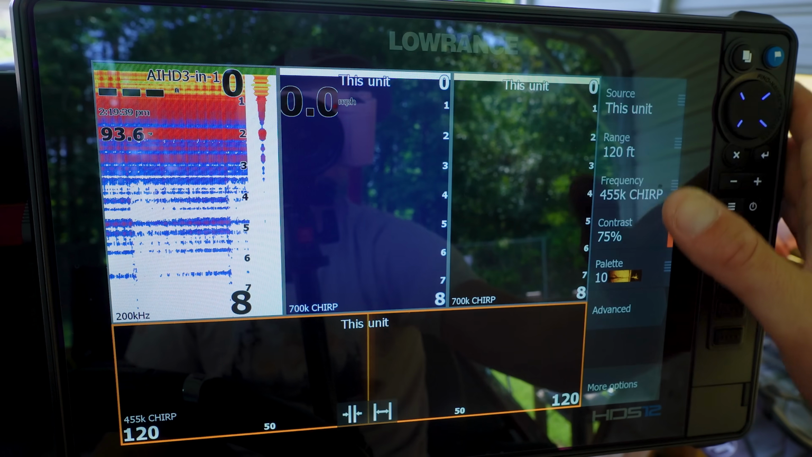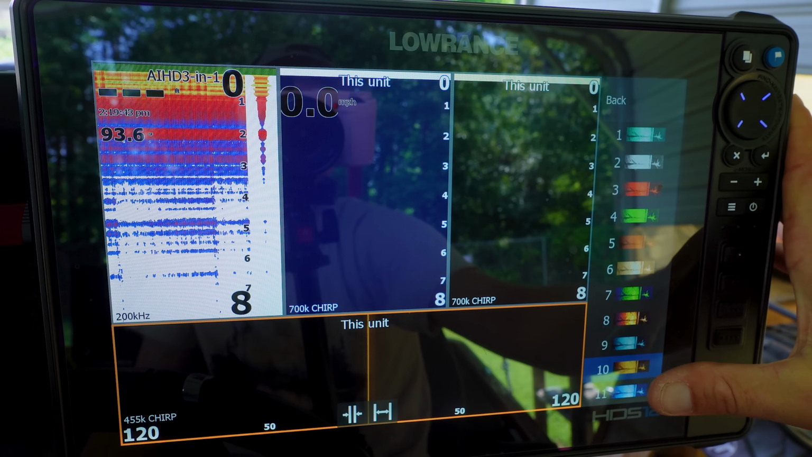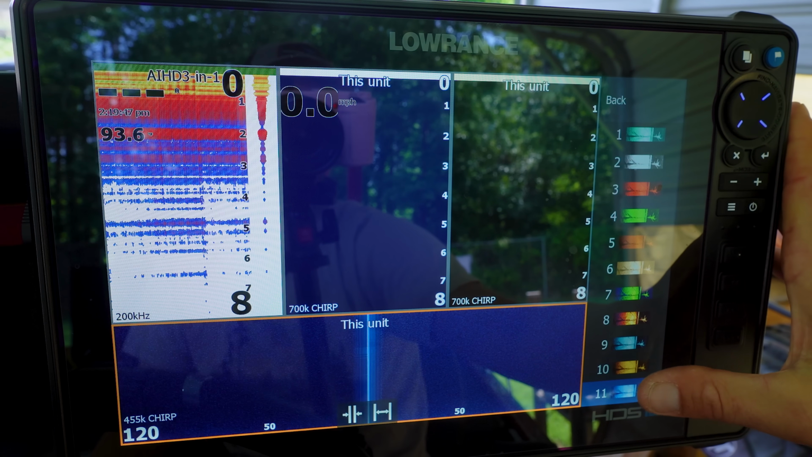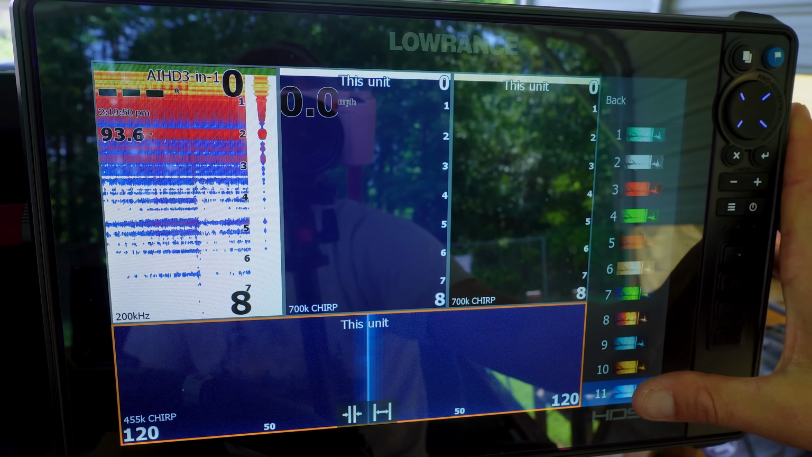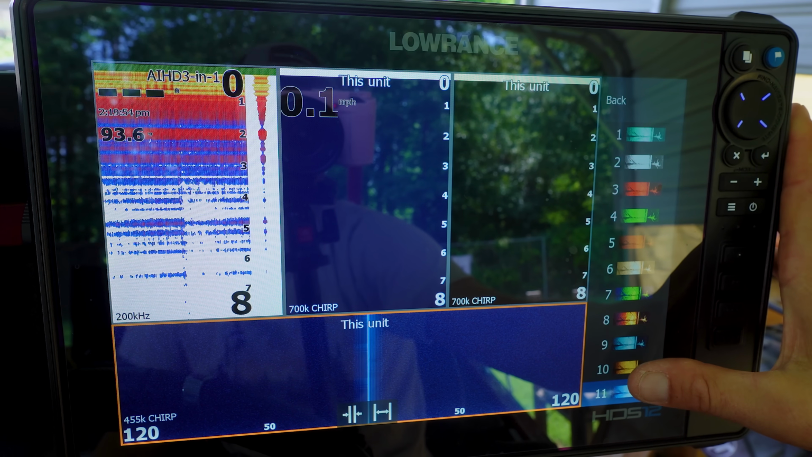The other thing with the side scan is I run it at palette 11. Now this is a big note, guys. This is an amber colored palette. I switch between 10 and 11. 11 is a very bluish palette. It's kind of like the old school blue on some of the original side scans.